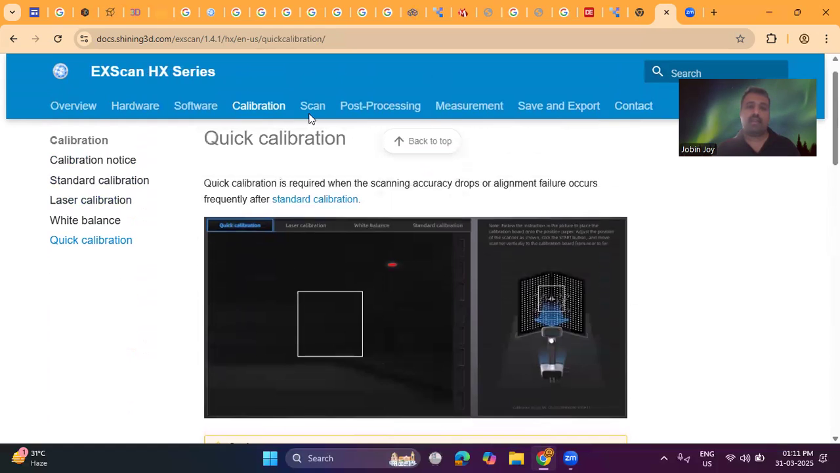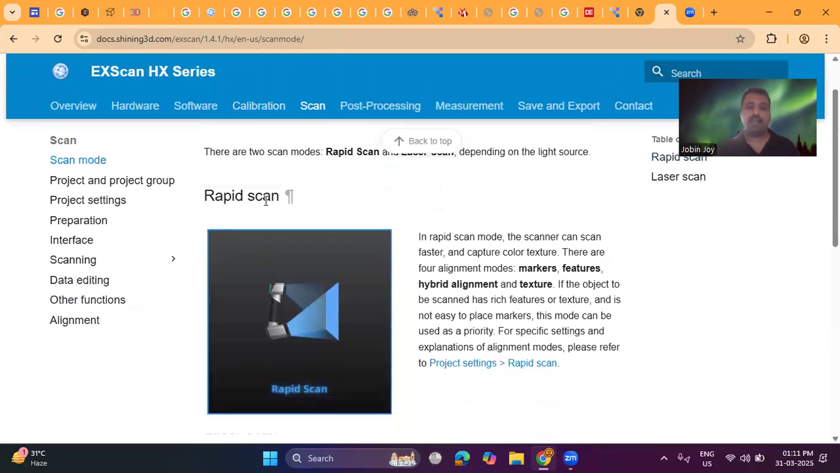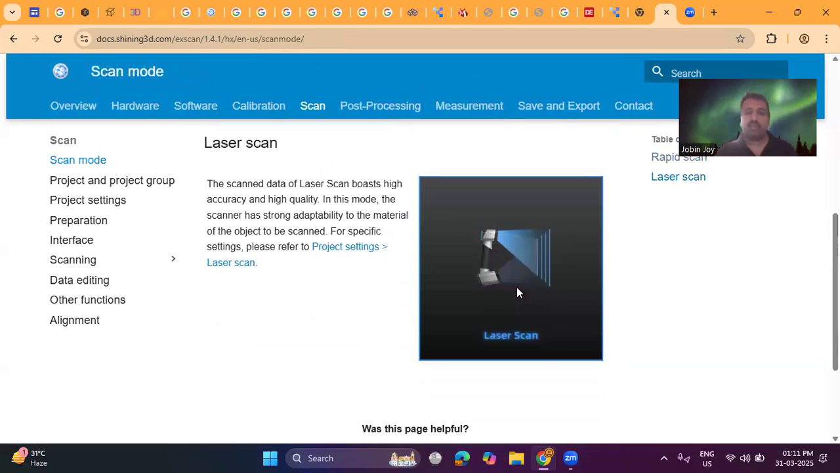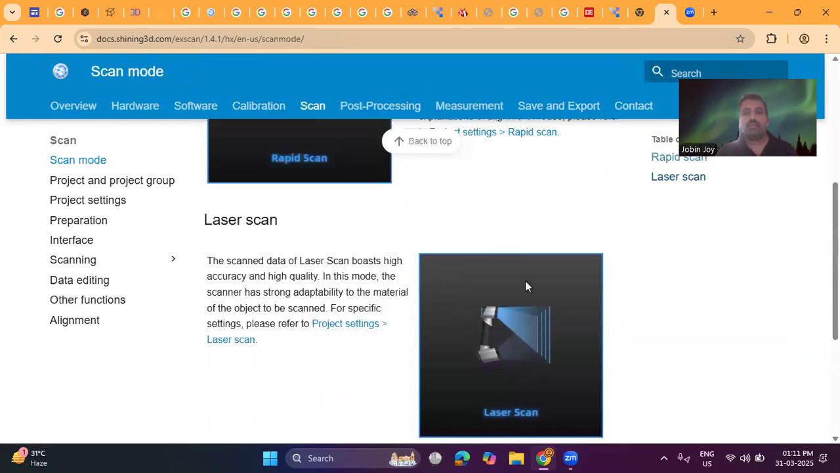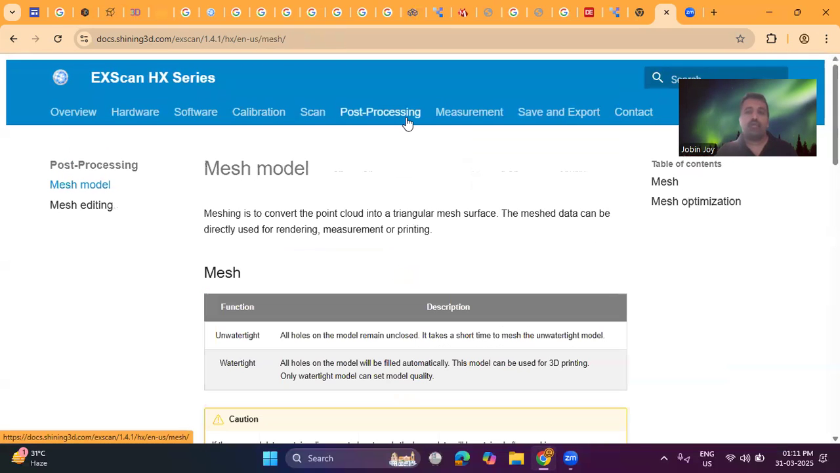Once we complete the calibration process, then go to the scanning. We can select the rapid scanning process. We can choose which mode we will be using: is it a rapid scan mode or a laser scan mode? We can choose the suitable mode to scan the object.